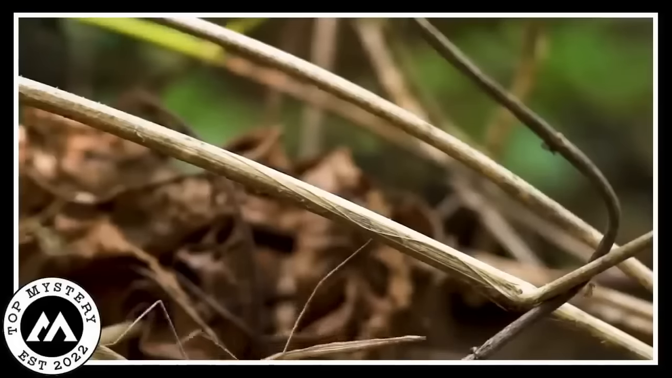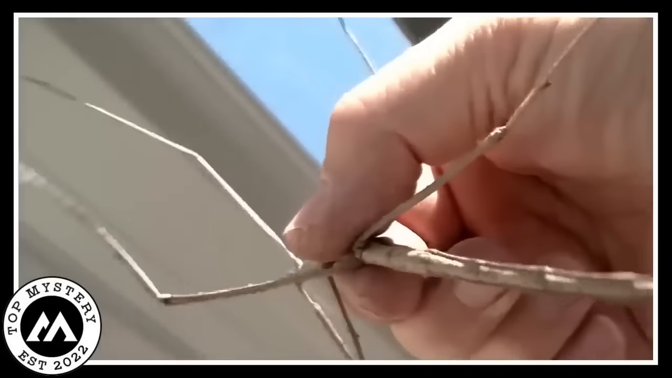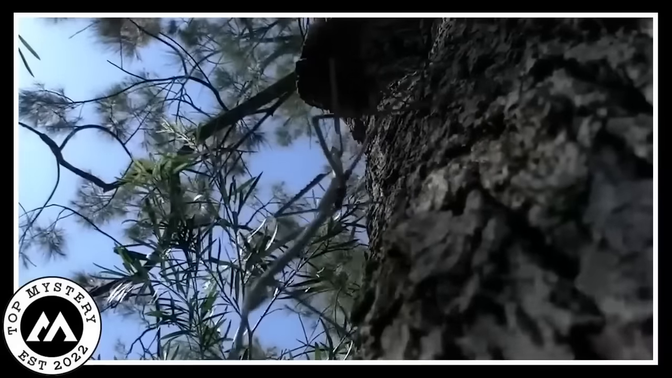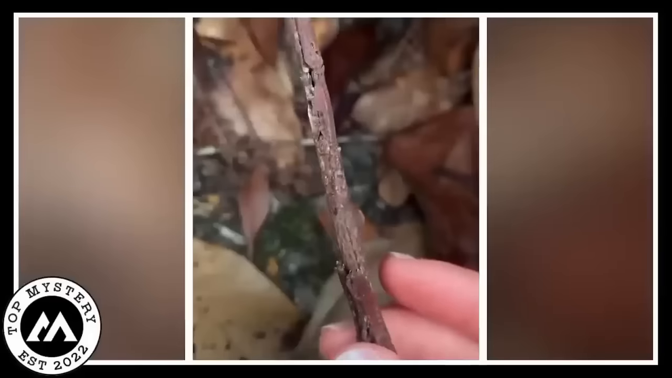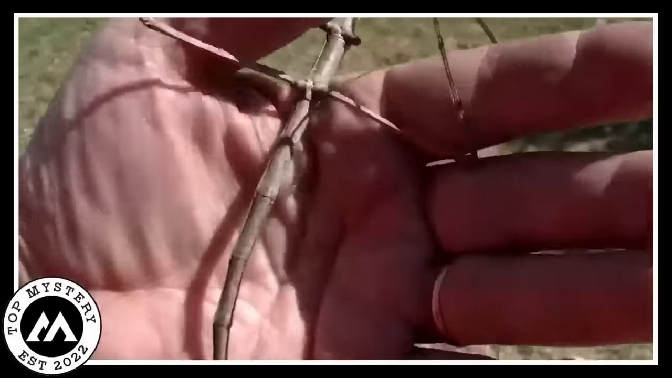In those quick moments of the video, reality and make-believe danced together, blurring what was real and what wasn't. The video told a mysterious story, inviting everyone to think about the hidden surprises in everyday things. It showed how even a simple stick could keep secrets, turning into a mystery of a living act.